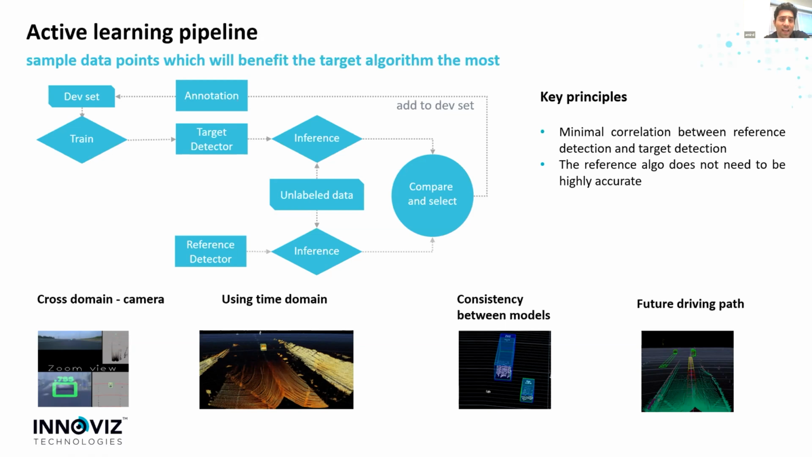One last comment is that active learning is not only good for deep learning algorithms. Also for classical algorithms, active learning or active sampling of data is effective. For instance, in this image on the right, you can see Innoviz point classification feature.